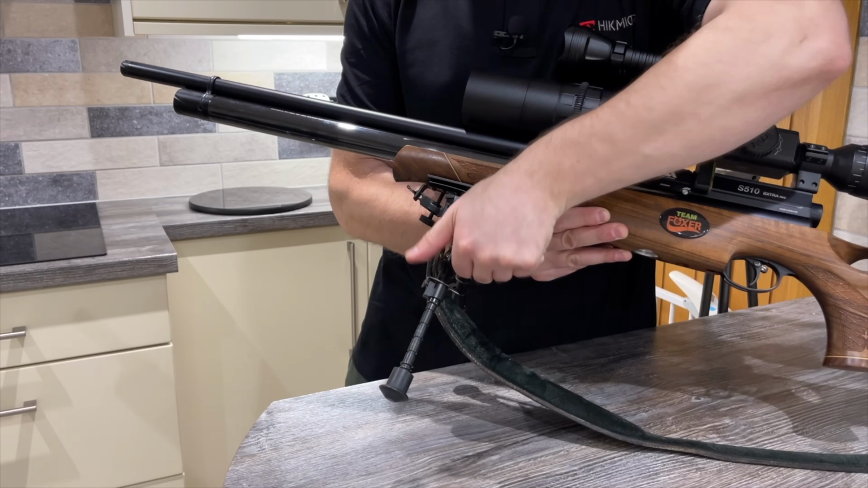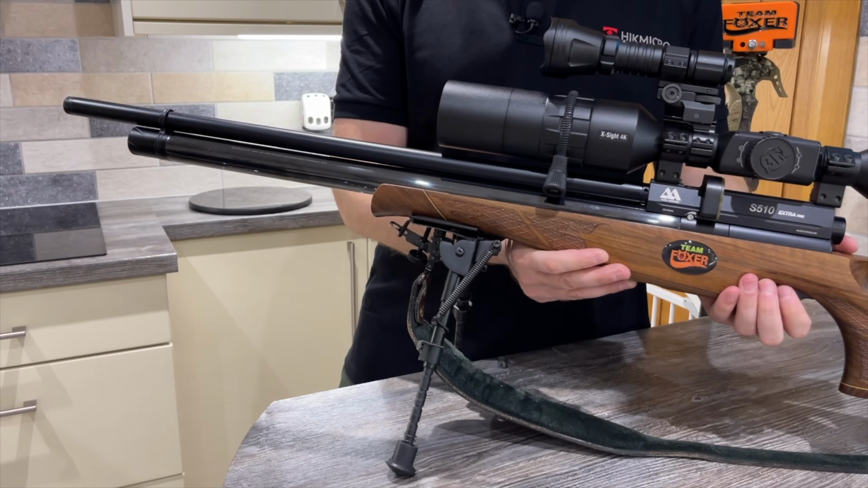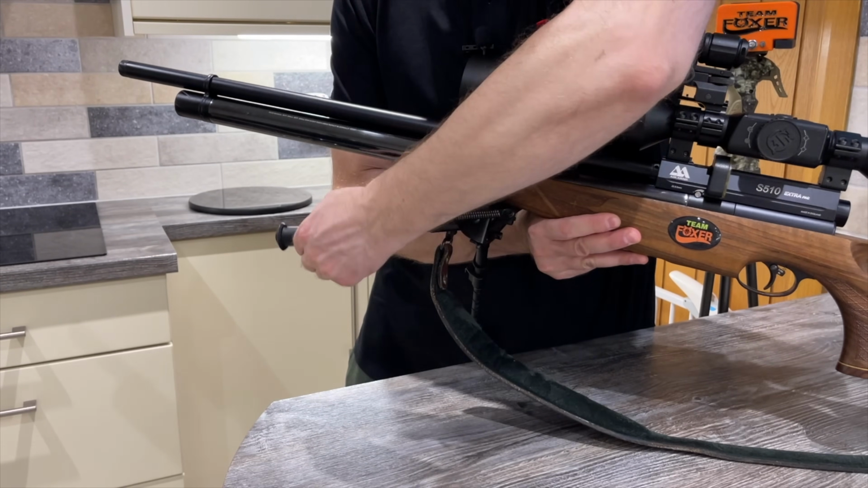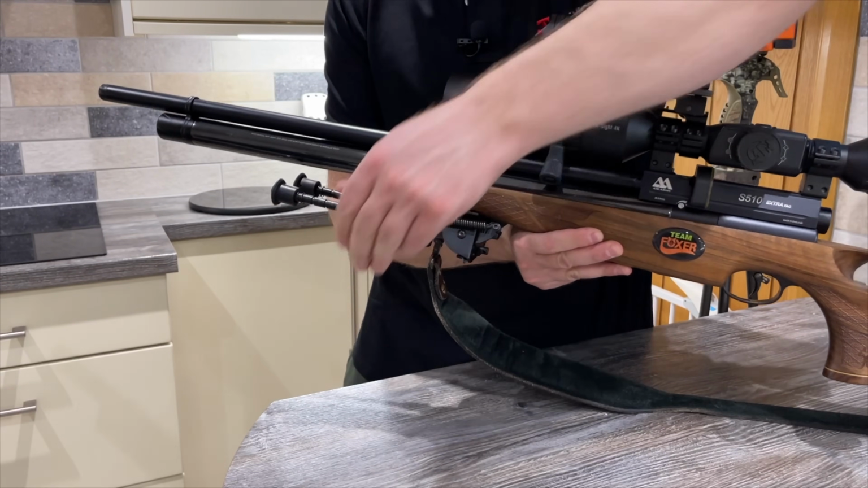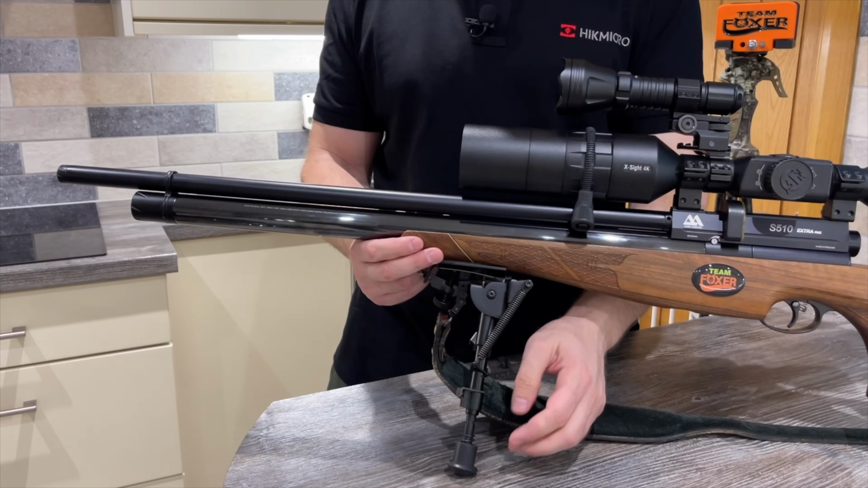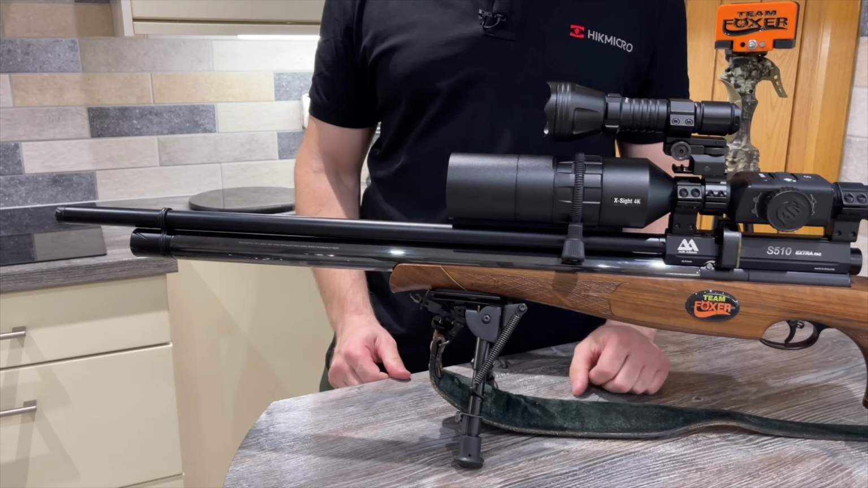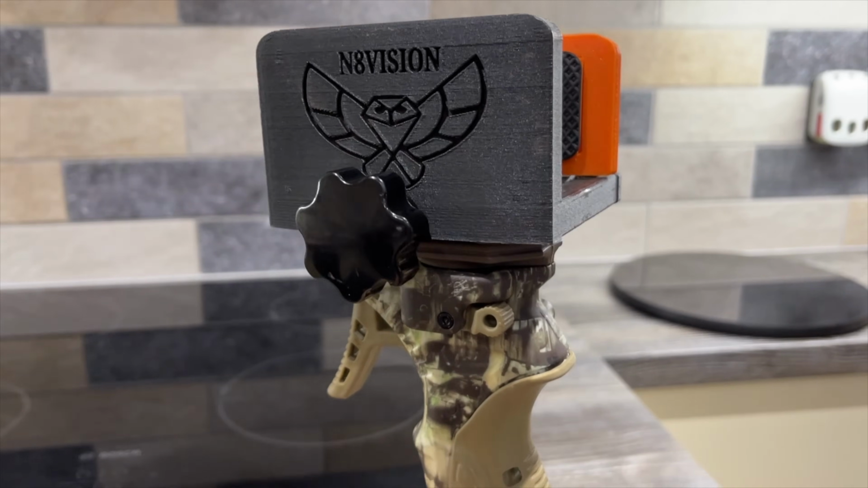This particular unit is inexpensive. It comes with extendable legs that will fold up neatly out of the way for when you want to carry the unit or shoulder the rifle, and the legs themselves can also be taken down in small increments if you go laying prone, so you can get a nice comfortable height adjustment.